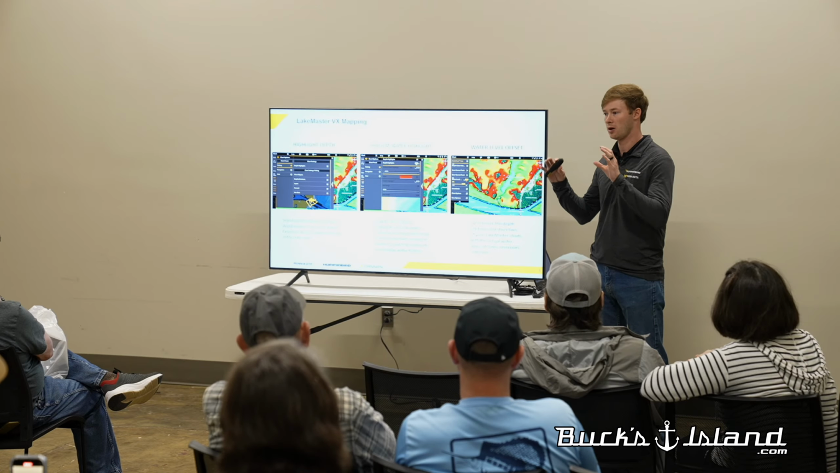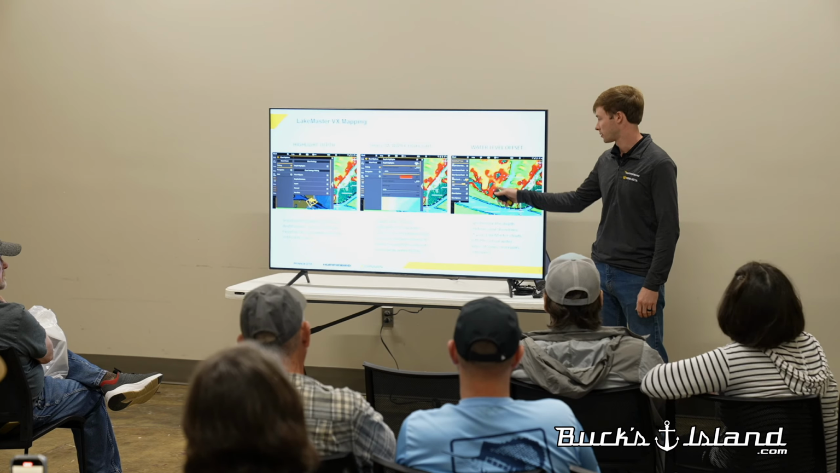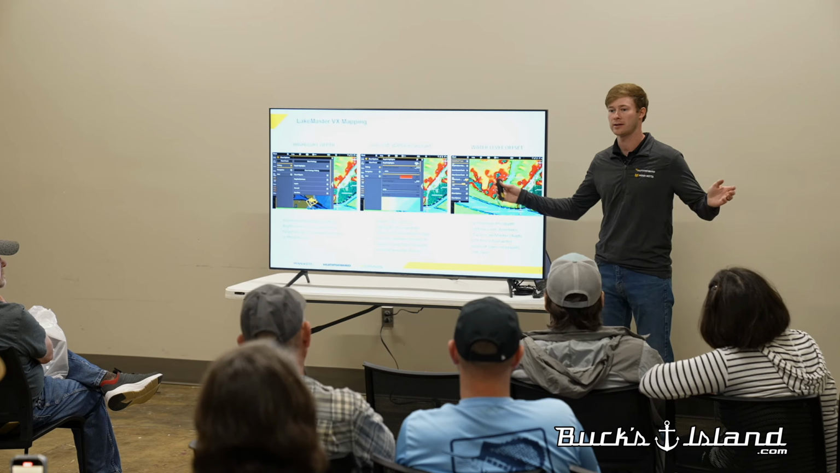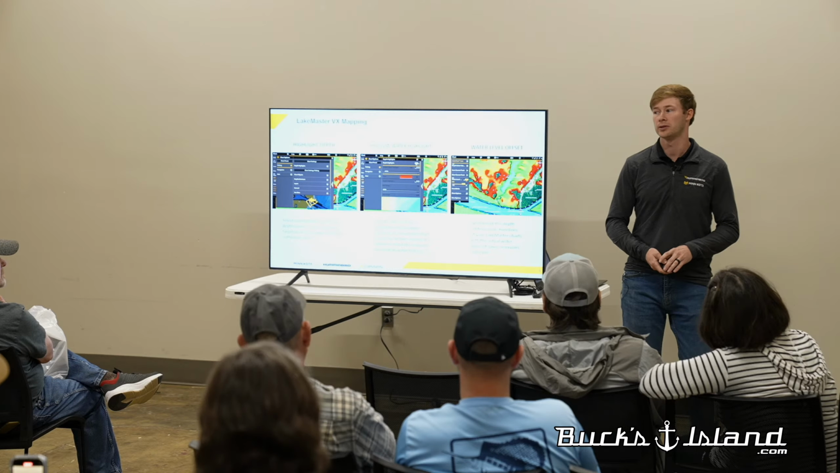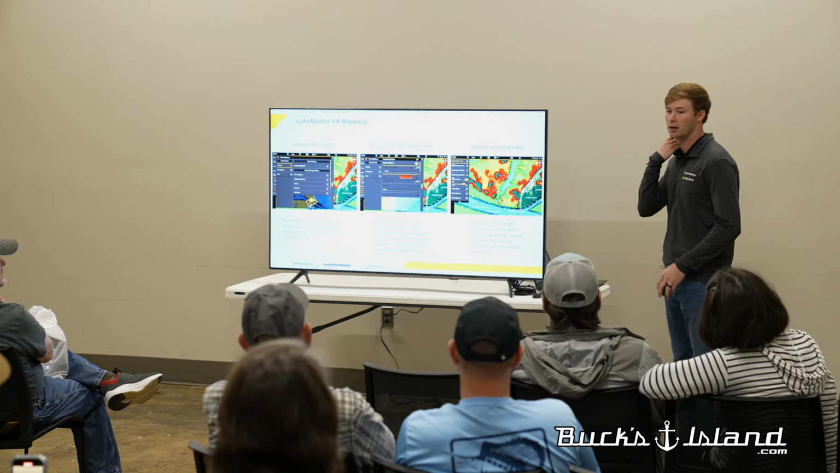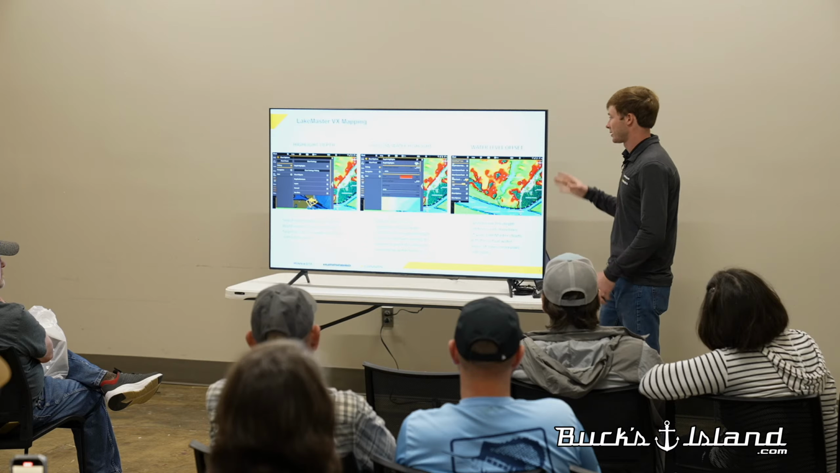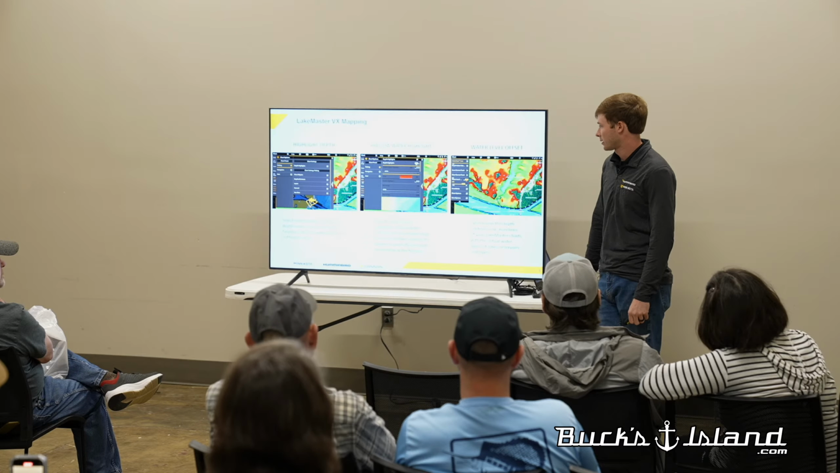So where it was water and now it's land, it'll actually show land on your map. Say like around this island, it'll actually extend the land out there. So you can always keep up to date, because if you don't change that, you could be in some trouble when you're running there. So this is probably one of the most important tools, like I said.